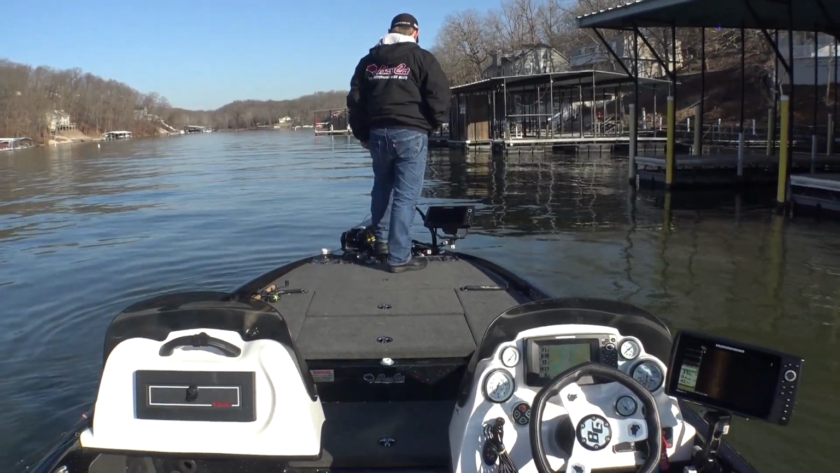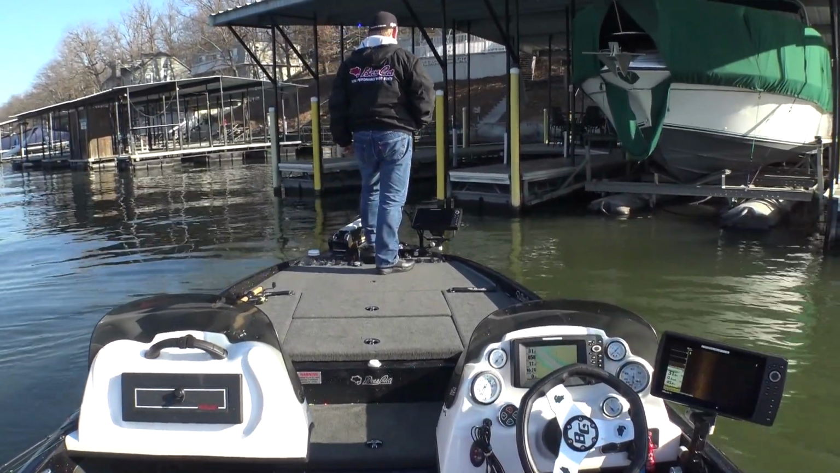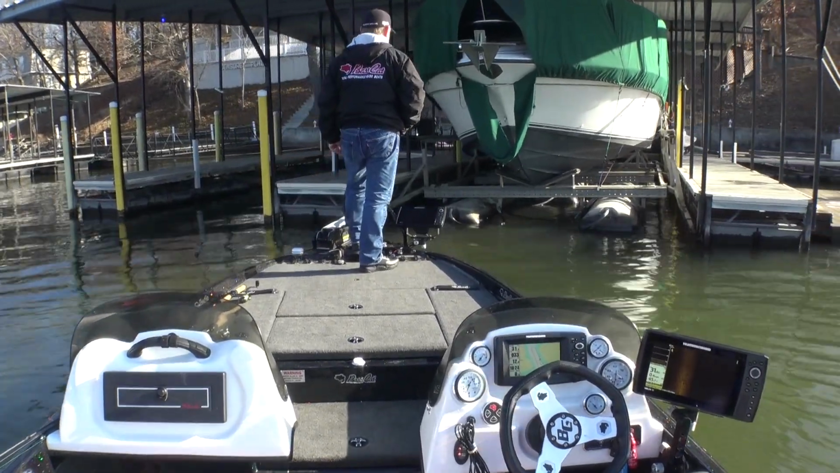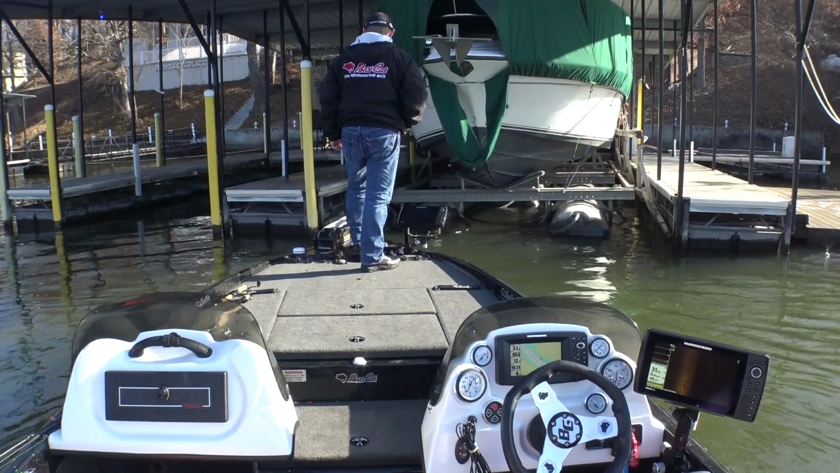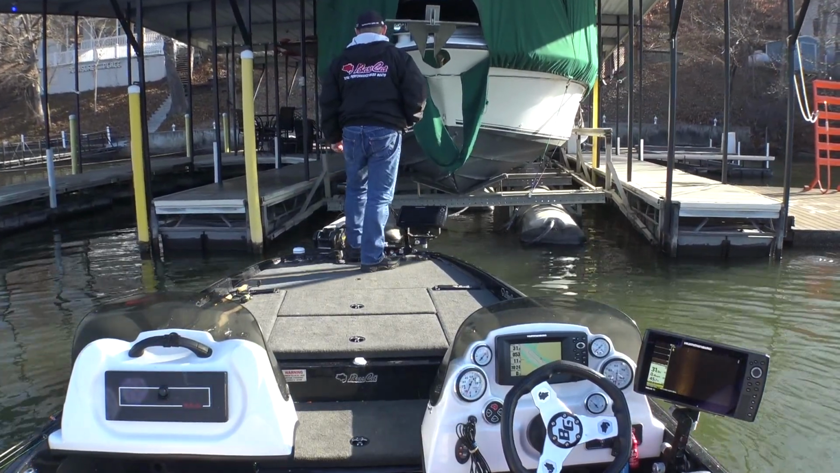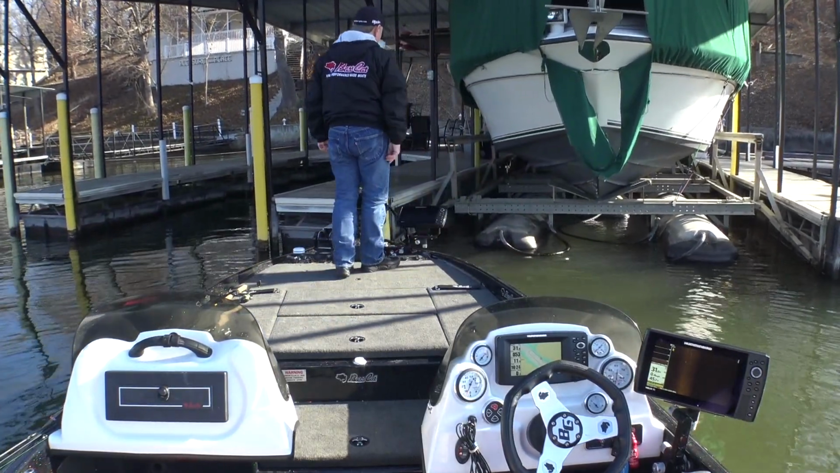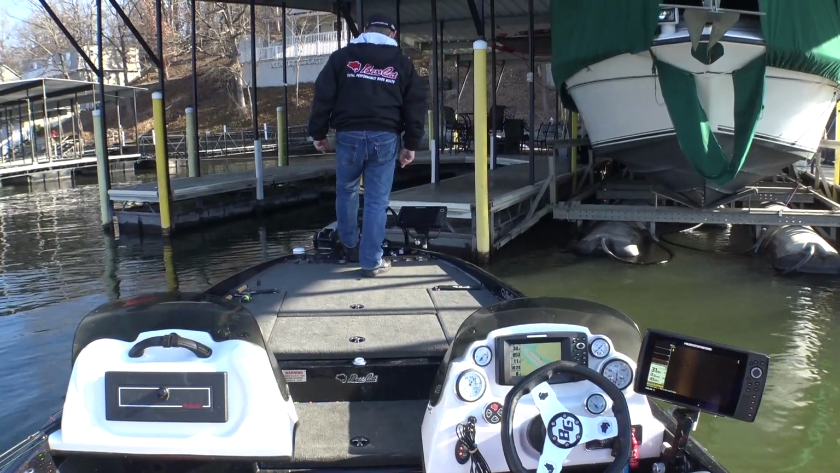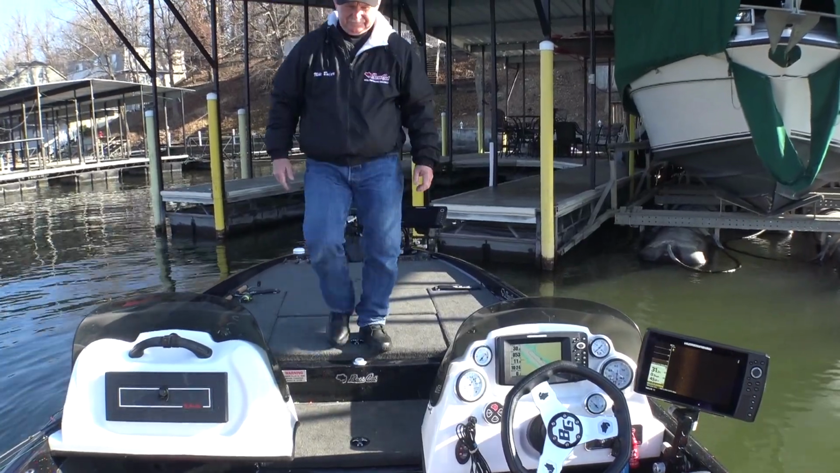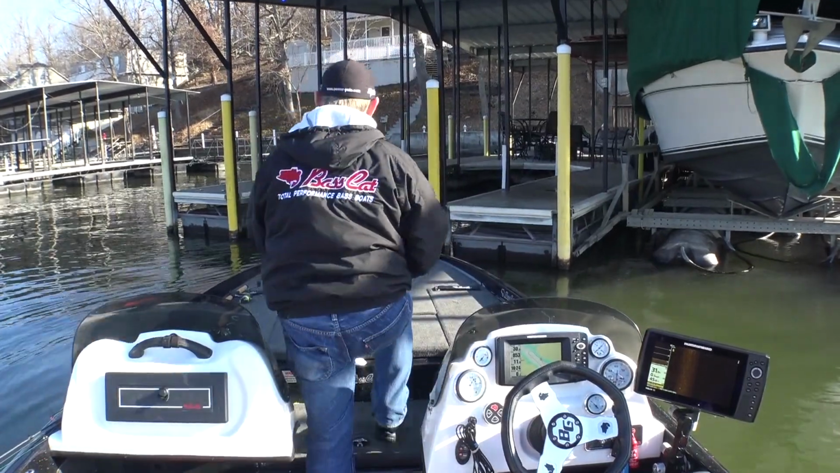Alright, see what the live scope shows. There's some fish right directly under that boat lift, but as is always the case, there's a big airline right there blocking it off, but I might be able to shoot right beside it. Show you what live scope shows.